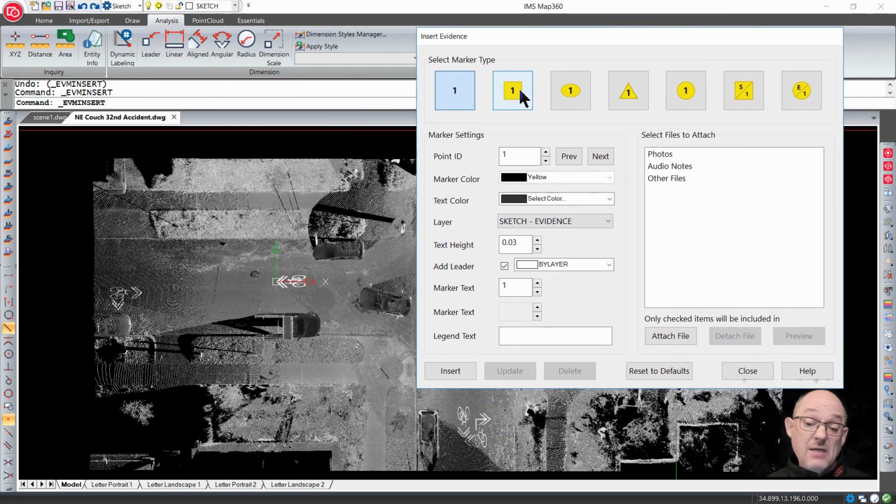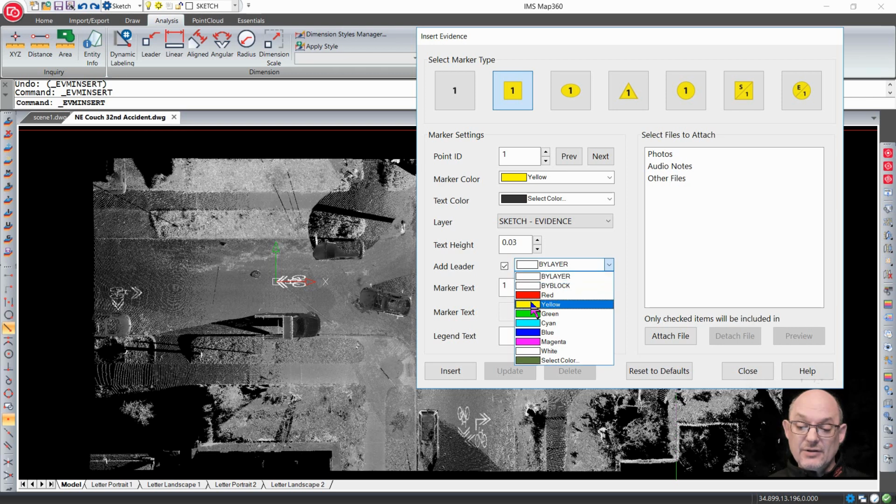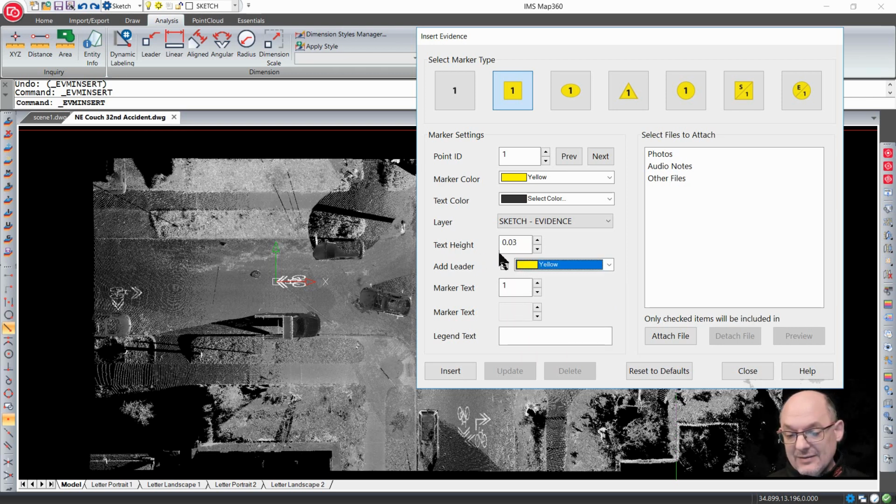And we say, I want to run a squared placard in. It's yellow in color. I want the text to be dark color. And I want the line actually to match in yellow, the arrow pointing it. And now its text height is listed as 0.03. That's a little small. I'm going to say 0.65, just to get a little bit bigger because I want to be able to see it. And I say insert.